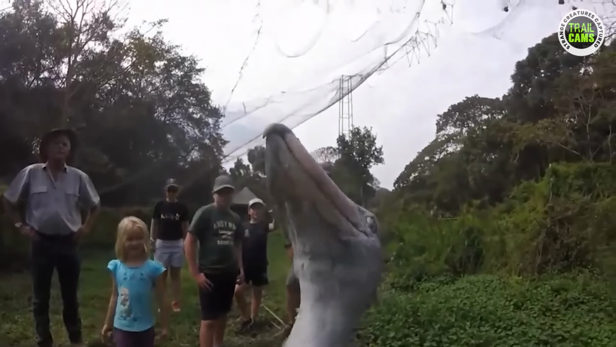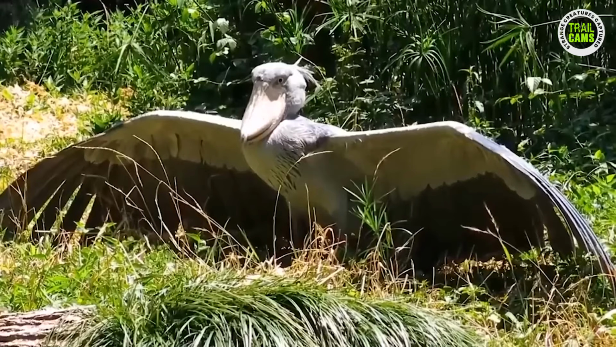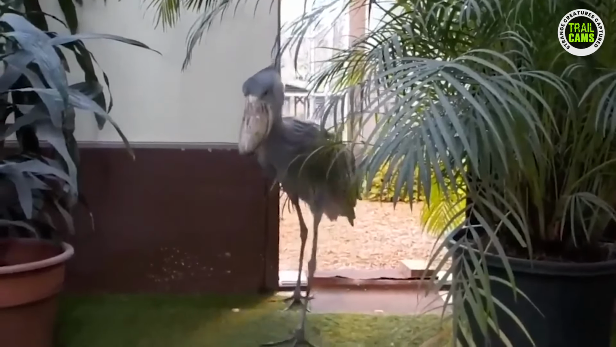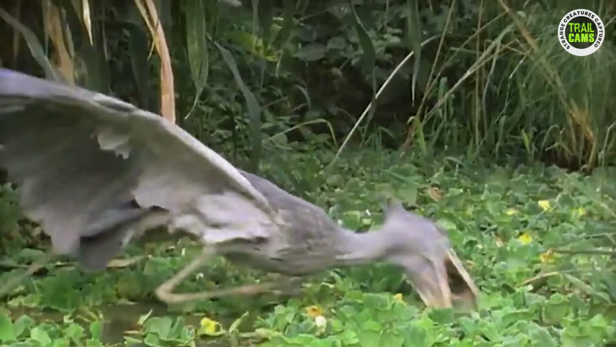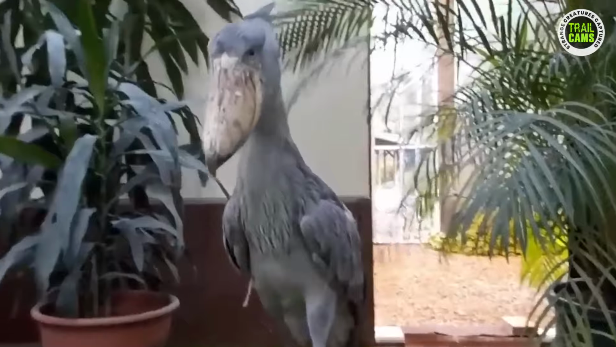This majestic creature boasts an impressive wingspan of up to 8 feet, or 2.5 meters, making it a sight to behold when it takes to the skies. And when it comes to hunting, this stork means business. With that massive bill, it can snatch up all sorts of tasty treats like fish, frogs, and even baby crocodiles.